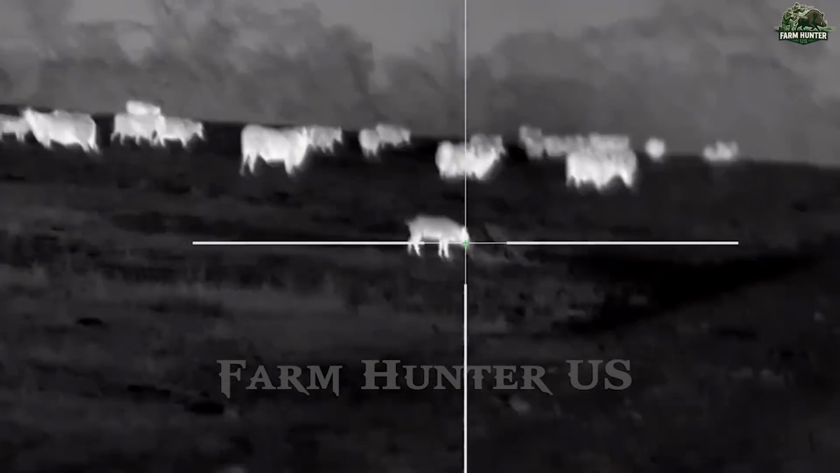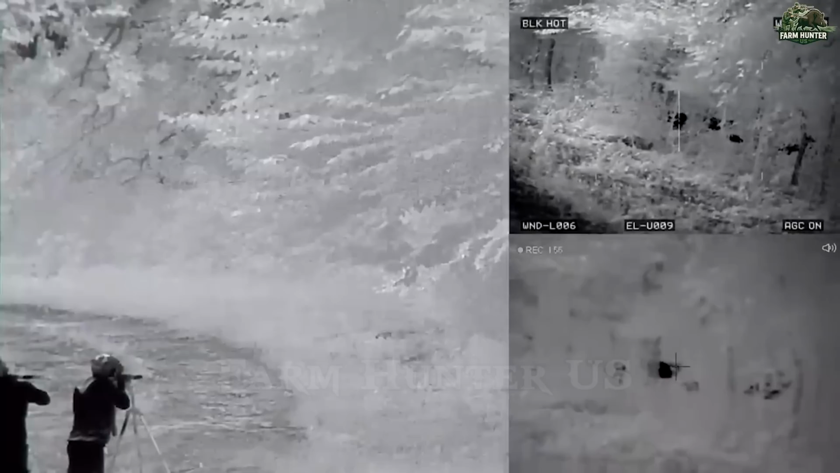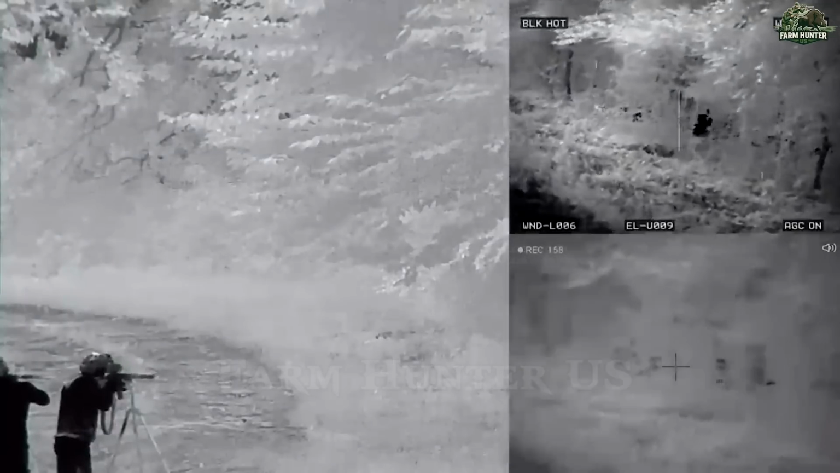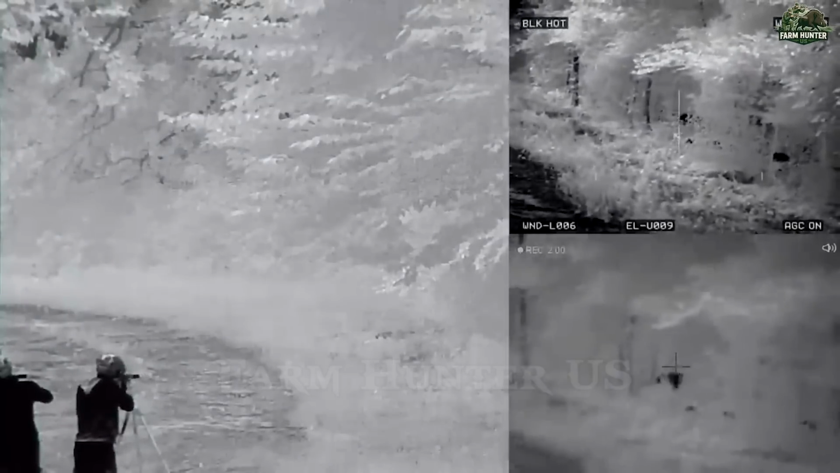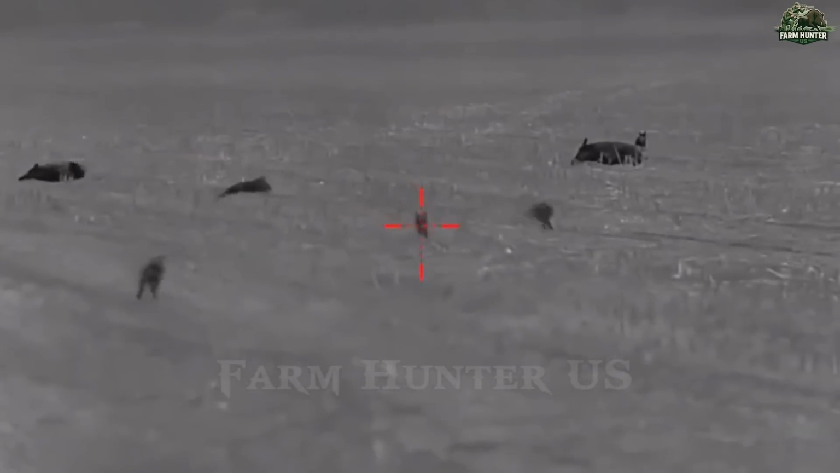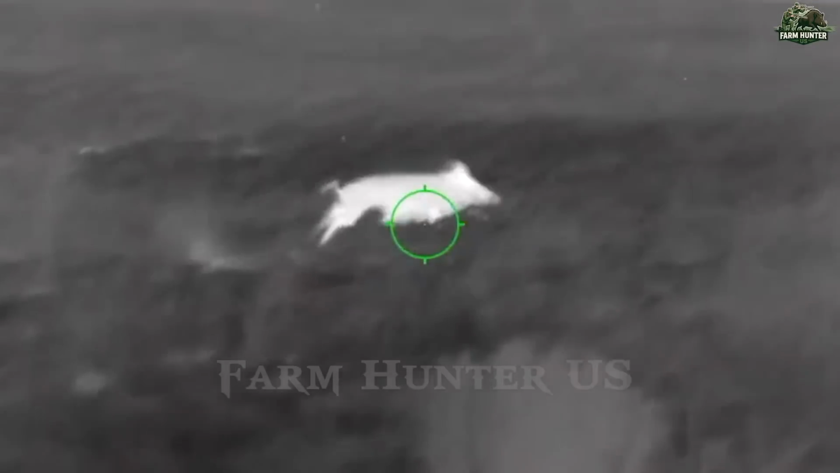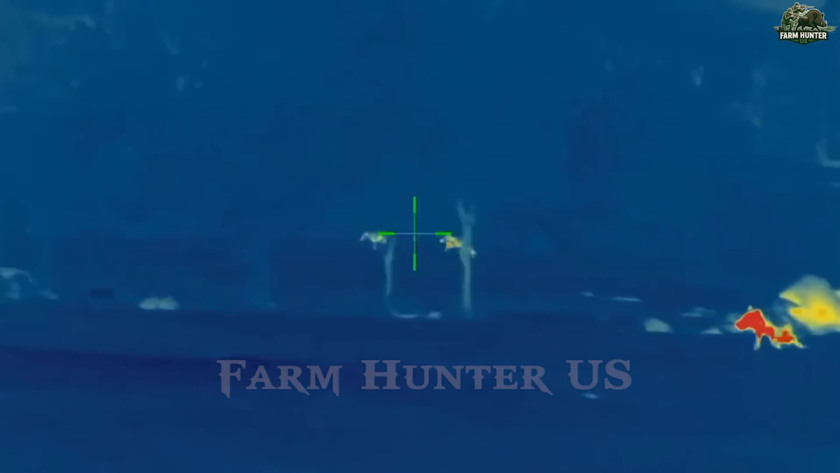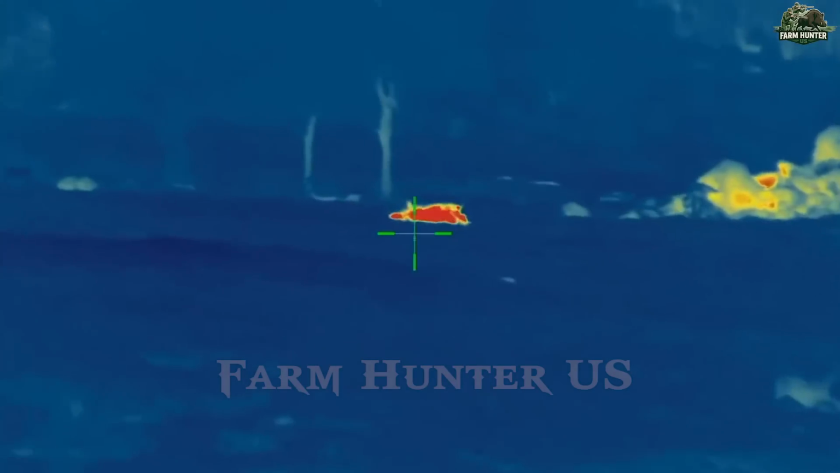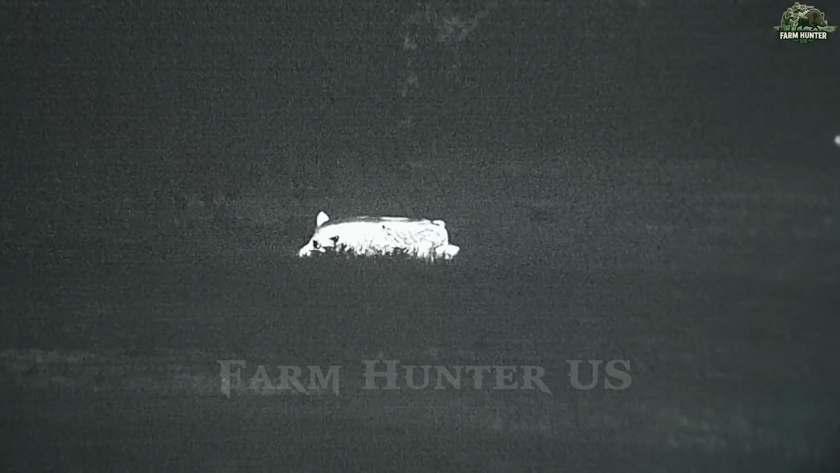With nightfall, they become even bolder, prowling through crops and farmlands like ghosts of destruction. Farmers have long feared these invasive creatures, which cause over $100 million in annual agricultural damage across the state. Tonight, we're not just hunters, we're protectors of this land. Every step we take into the darkness is a step closer to confronting one of the most destructive forces in rural America.